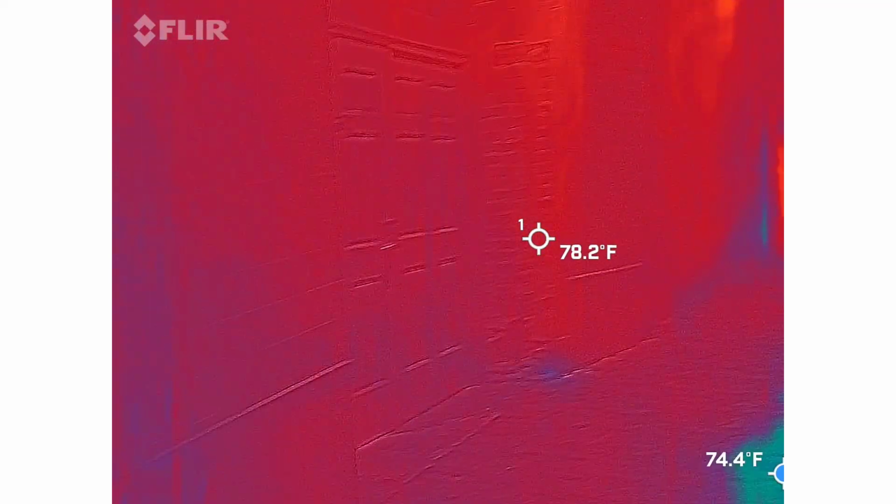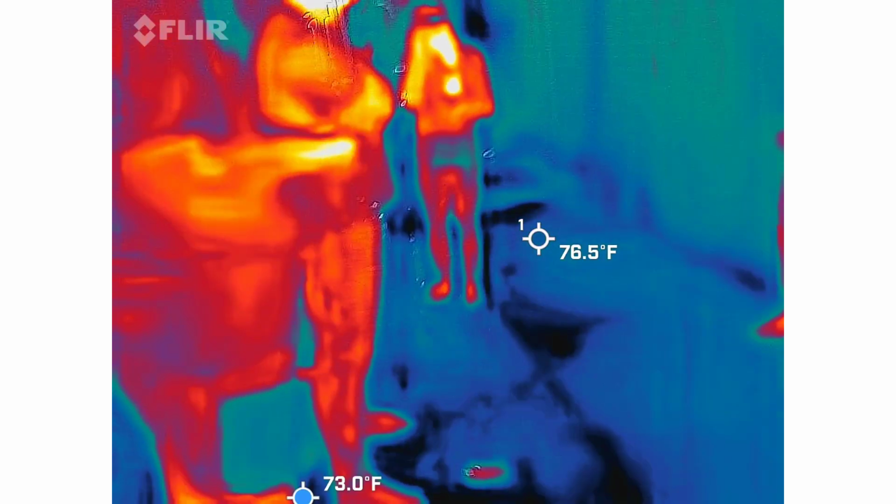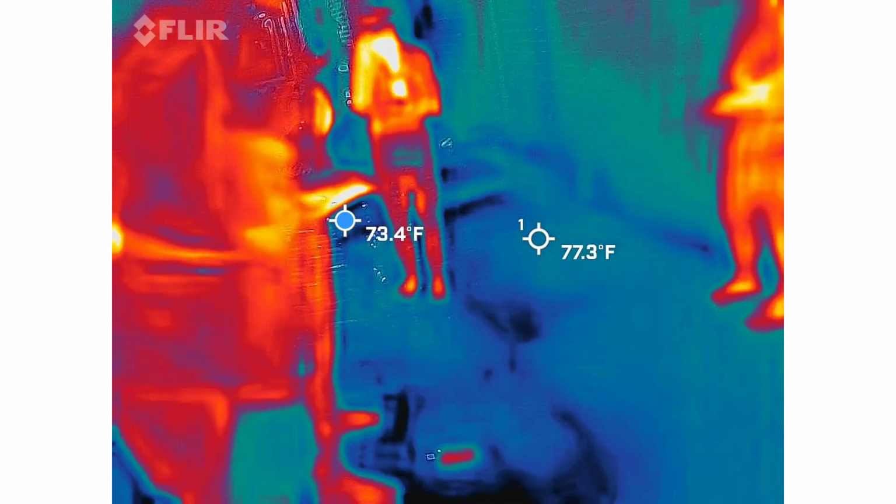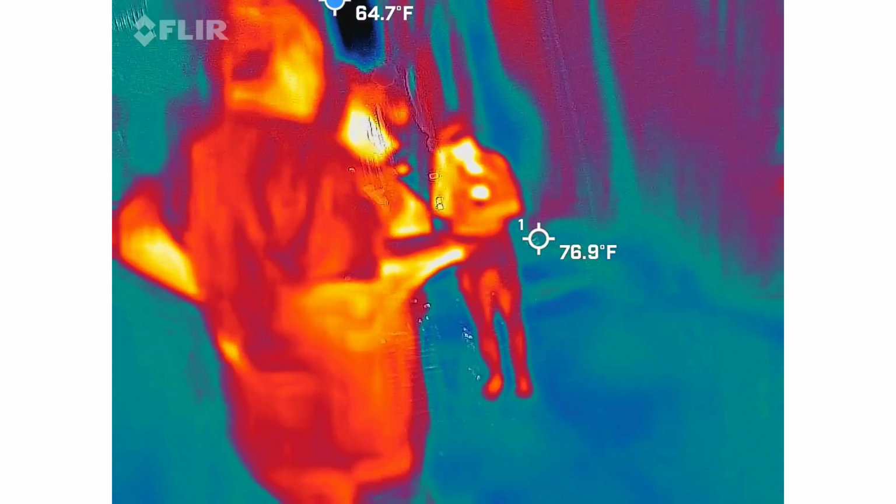214 milligauss. We left the area. I have epilepsy. Those are dangerous levels for somebody like me. So we left, and I had to go to another space for that, because it was dangerous that night. So again, that's why I give you guys those heated warnings at the beginning.